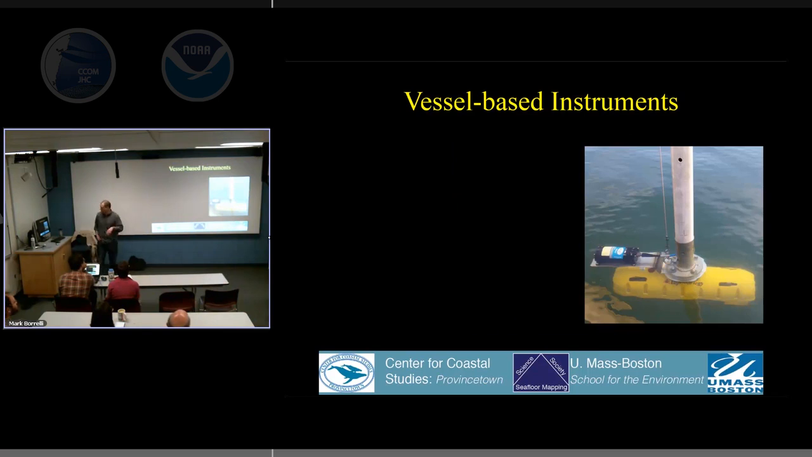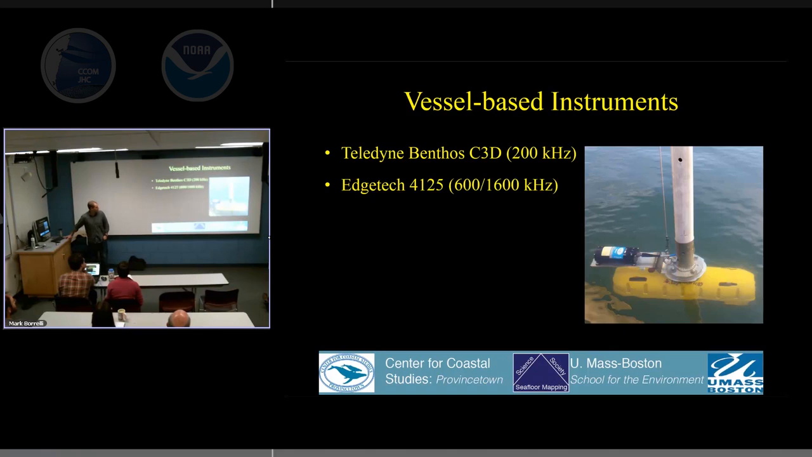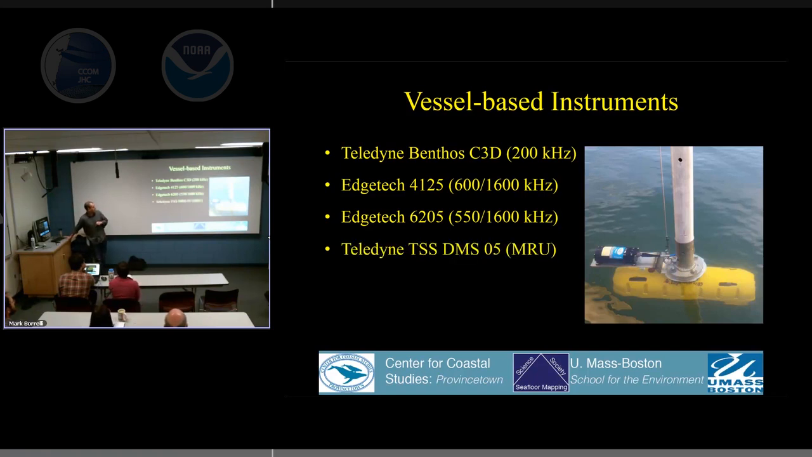This is the EdgeTech 6205. When we first started, I started in 2009. We had a 3-year project with the state. And we were able to buy a Teledyne Benthos C3D. I don't really want to say too much about this particular instrument, but EdgeTech 4100 is a traditional sidescan we got a couple of years ago. It's a workhorse. Always works. And we just got the EdgeTech 6205 last year. Cannot say enough about this. It's fantastic. It really works, especially after coming after the C3D, night and day.